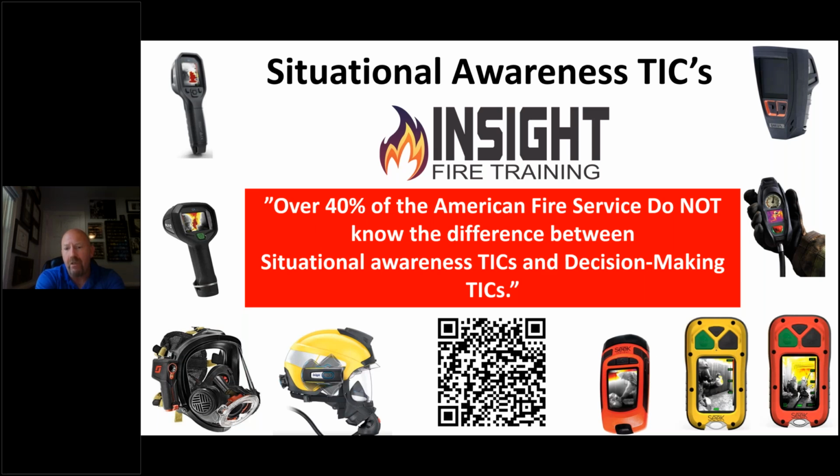But understand, if your camera is not moving as fast as you can, and about 25 hertz is the average refresh rate of the human eye, you will find yourself frustrated or worse. You need a device that keeps up with you, that's simple, durable, and gives you good image clarity without delaying information to you when you need it most.